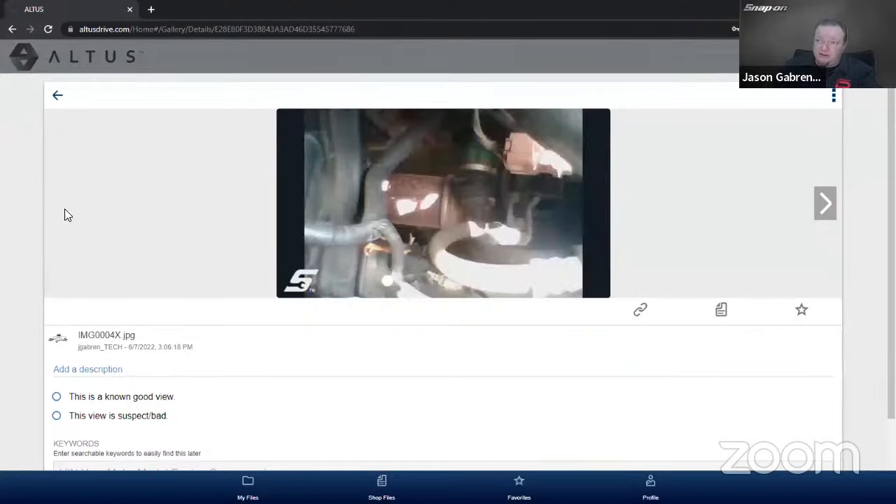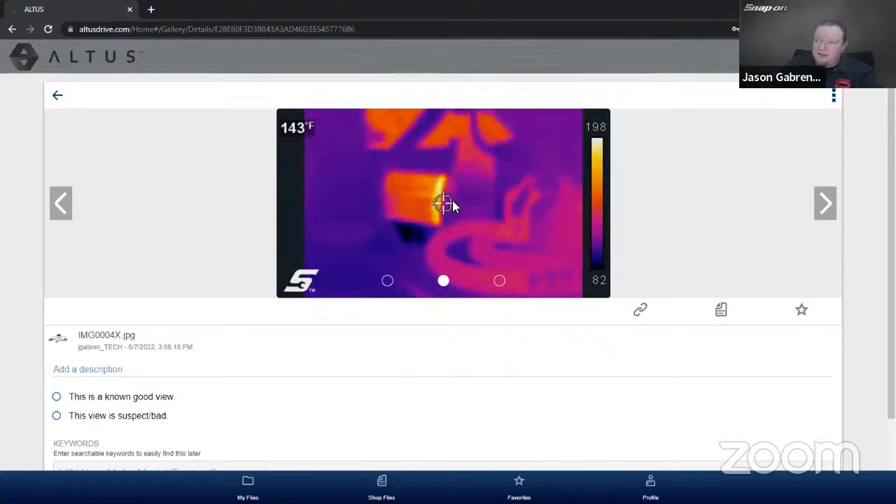You can see how that's just a little bit of sunlight there. But you can see there's the cat there. And that's at the seam there, it's about 198 degrees. And then about 143, a little even colder to the right there. So that heat shield really does a good job, I think, there.